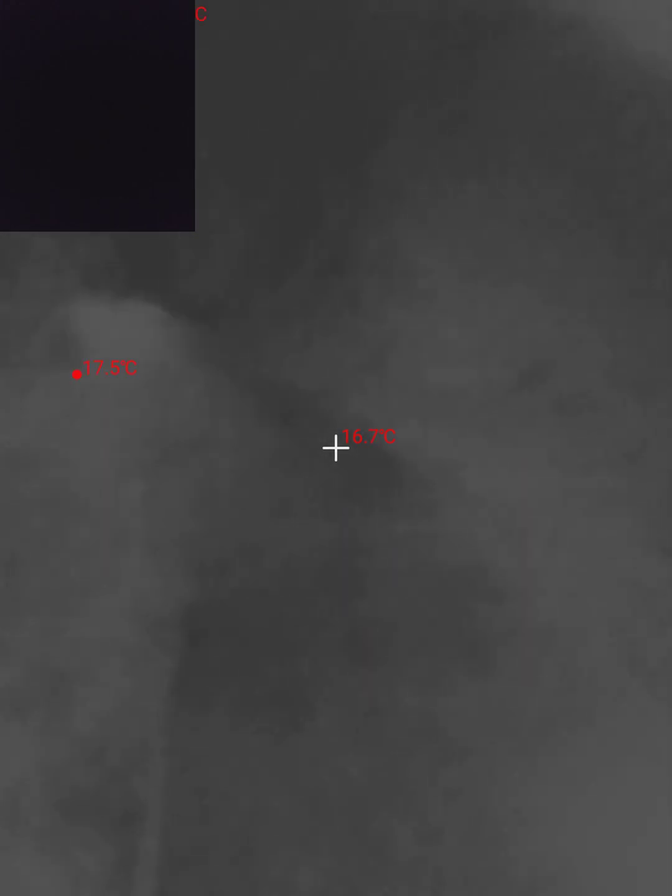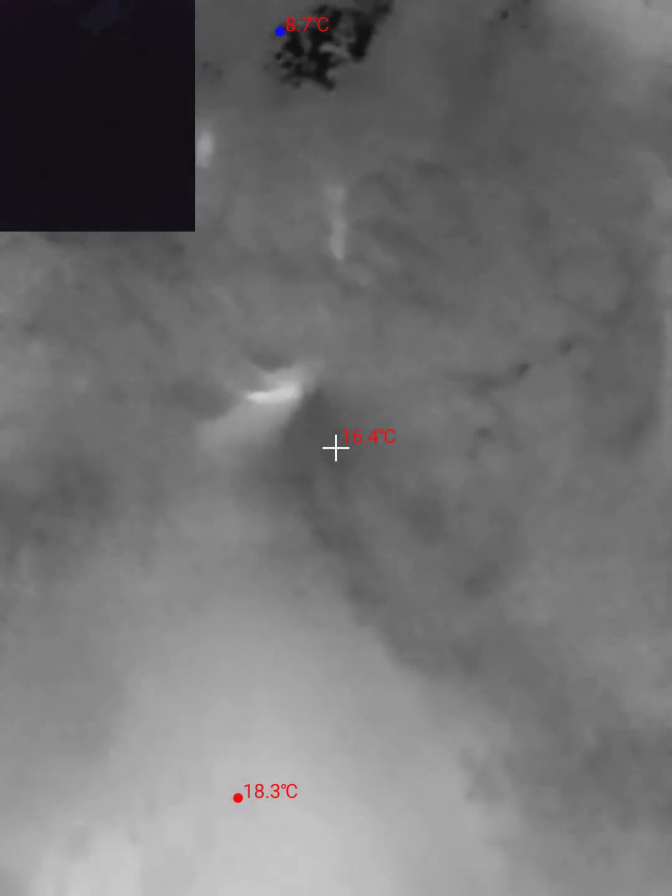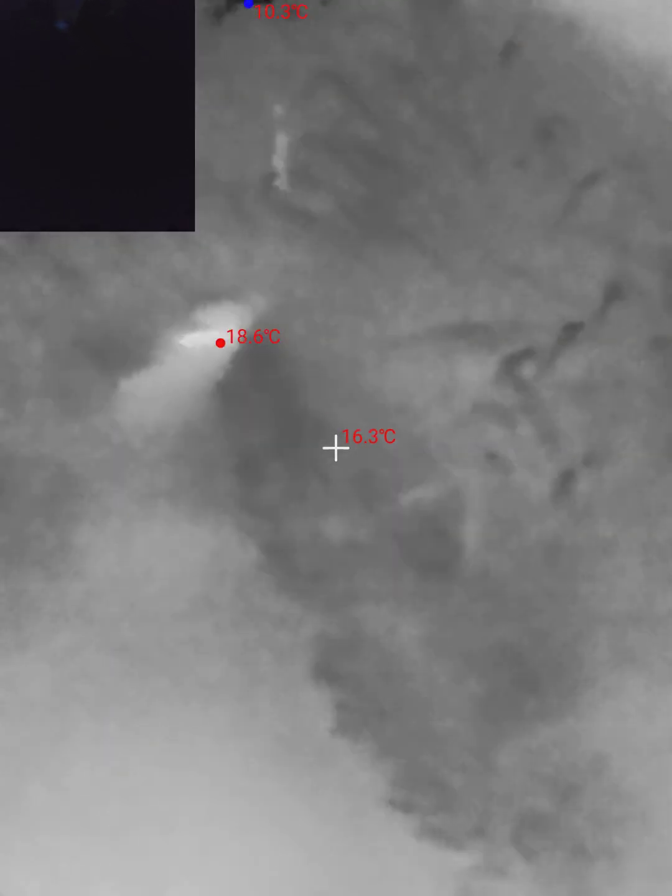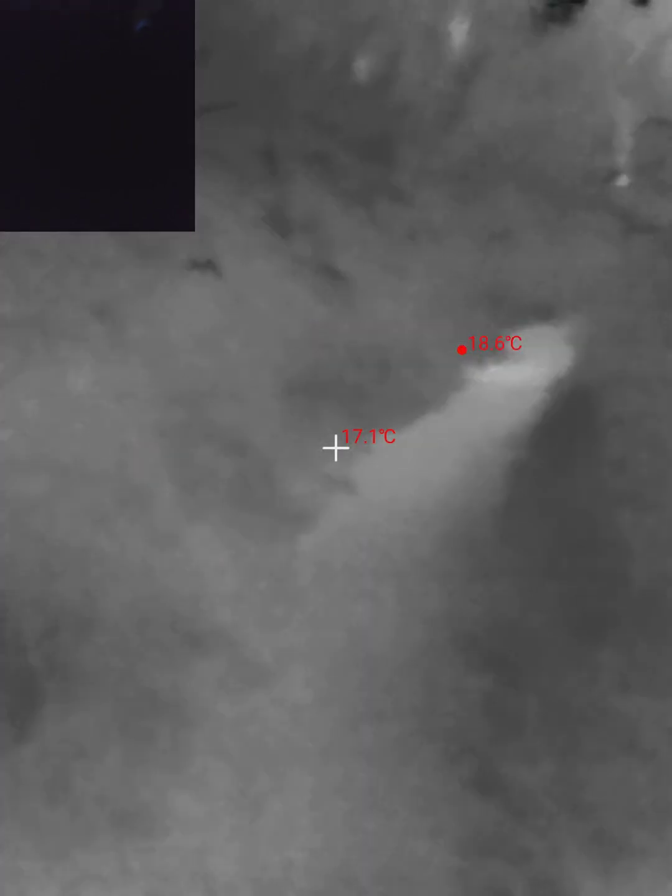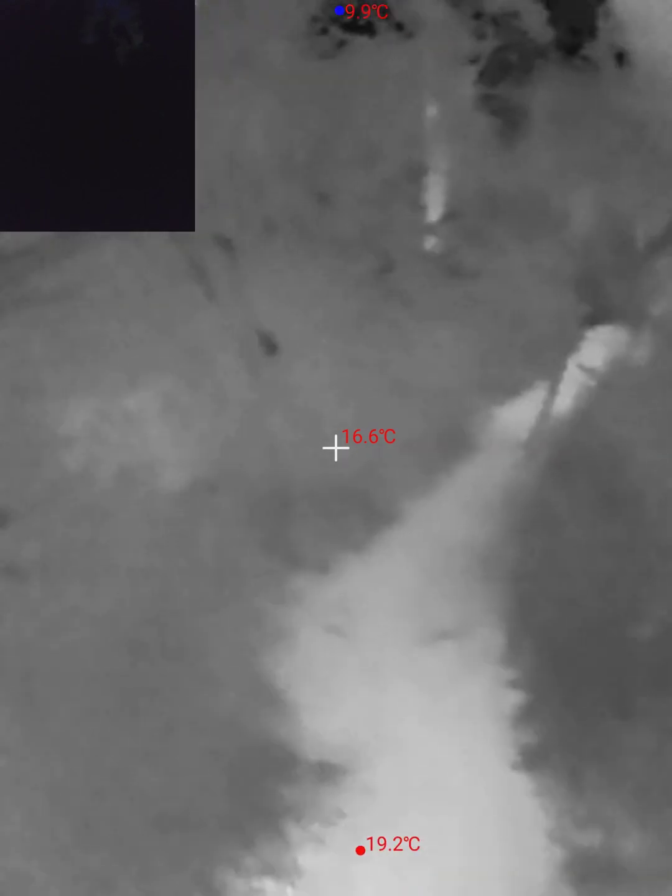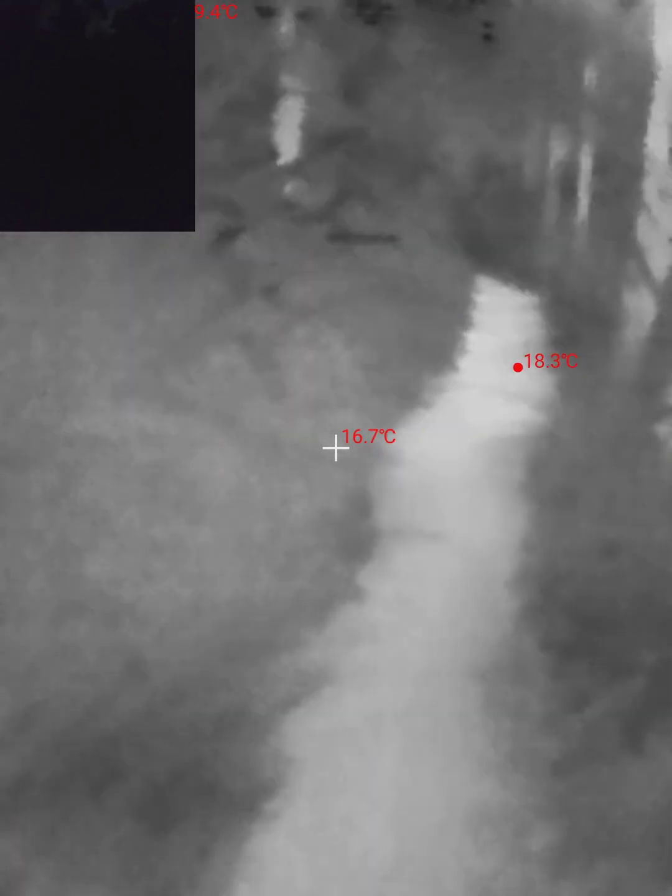That'll be auto gain control happening there. Oh yeah, okay. It's because my center point is probably doing the auto gain based on the center point. So if I keep the center point on a dark spot, there it is. That's so interesting. Okay, so let's just follow this path a bit more here. If I keep it on dark spots, yeah, now you can see the path really.